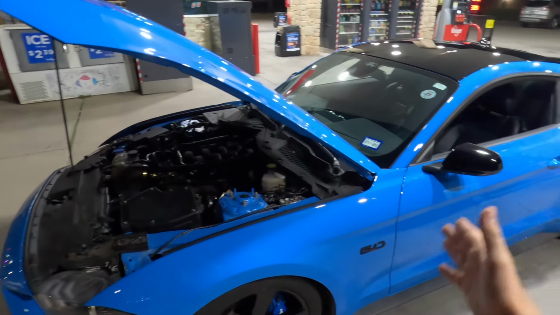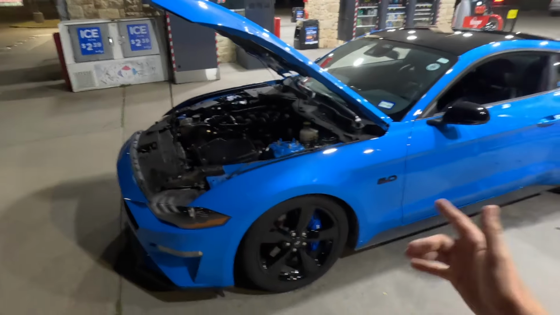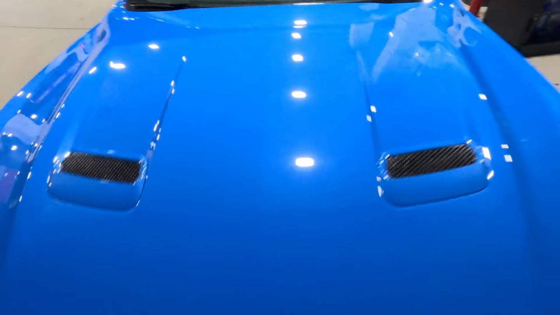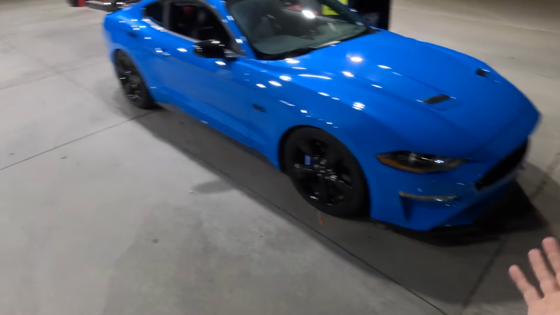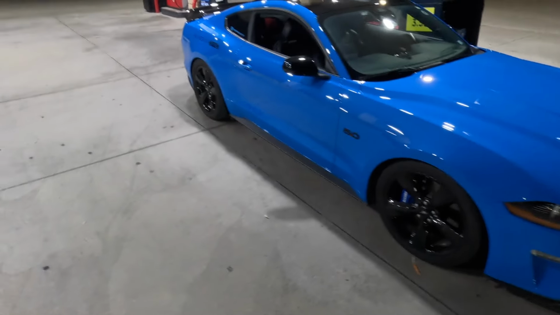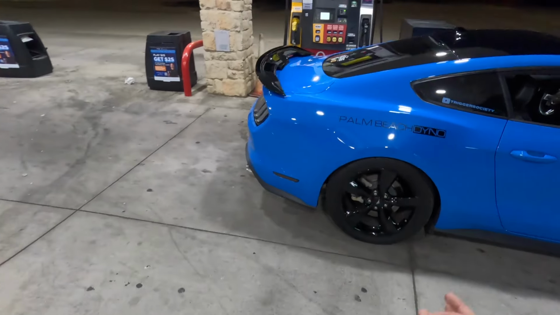I'm pretty confident that it is, and I'm curious if anybody else is experiencing that same thing, because it's pretty damn strong. Like I said, I don't have any oil leaks or anything, but man, you can definitely smell the oil, and it's definitely my car. But aside from that, she looks absolutely gorgeous.